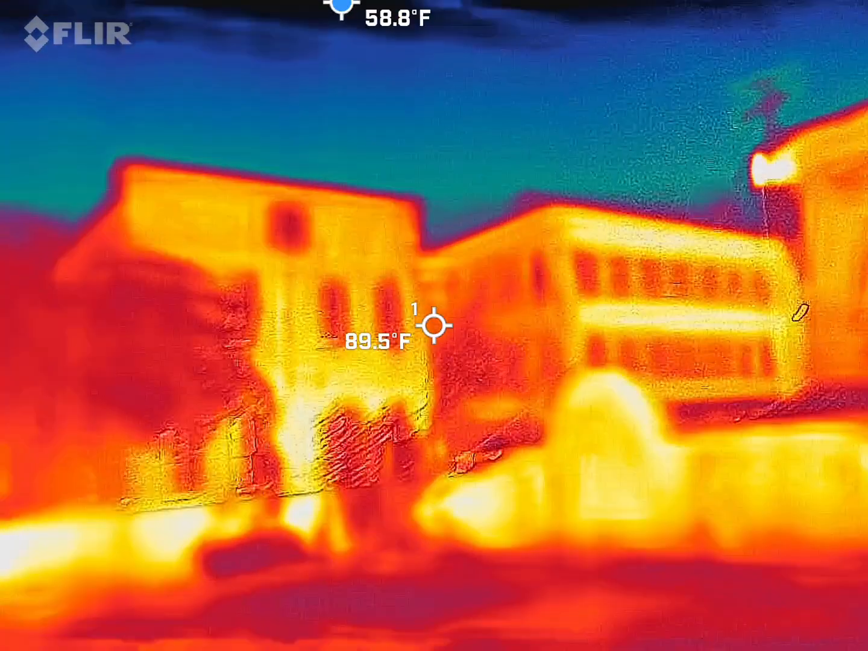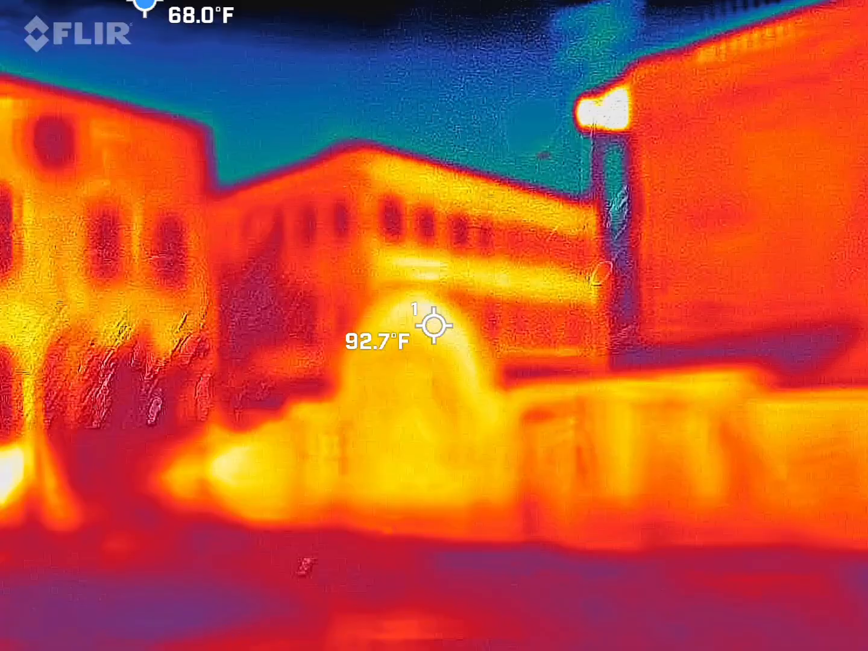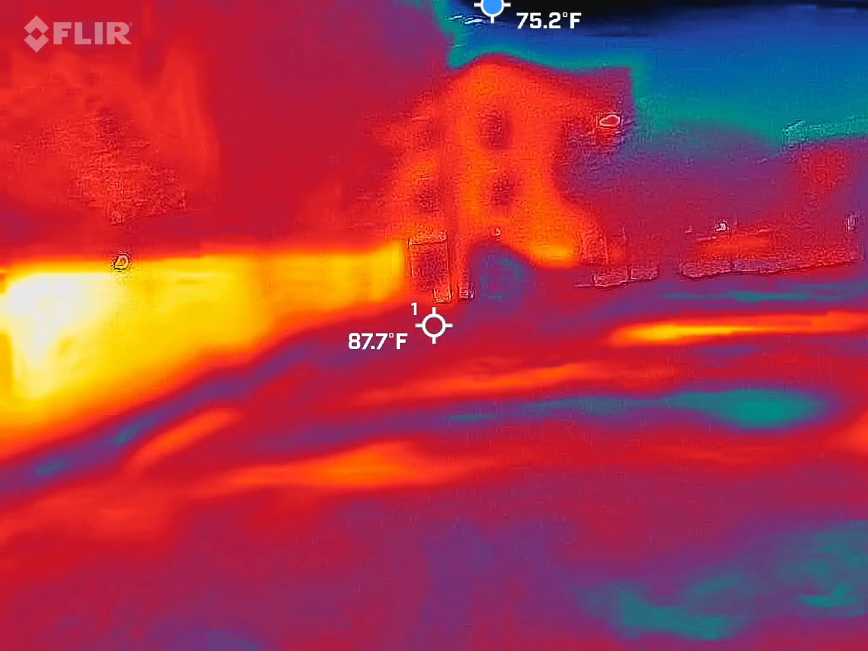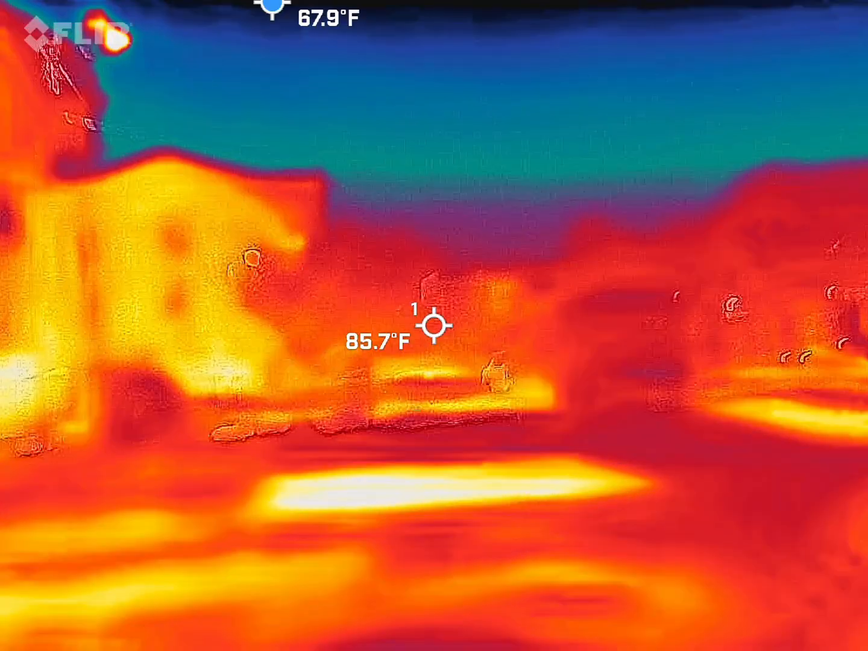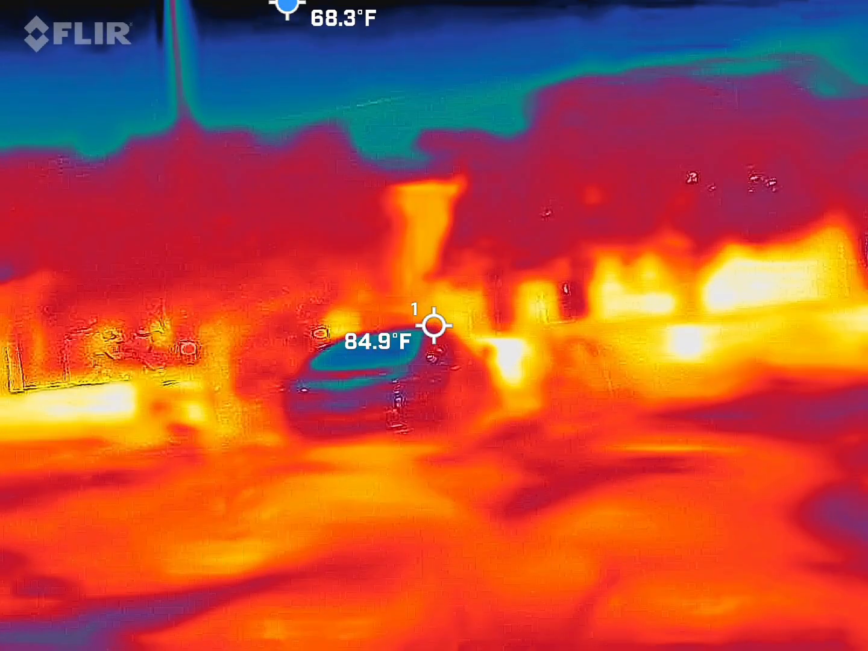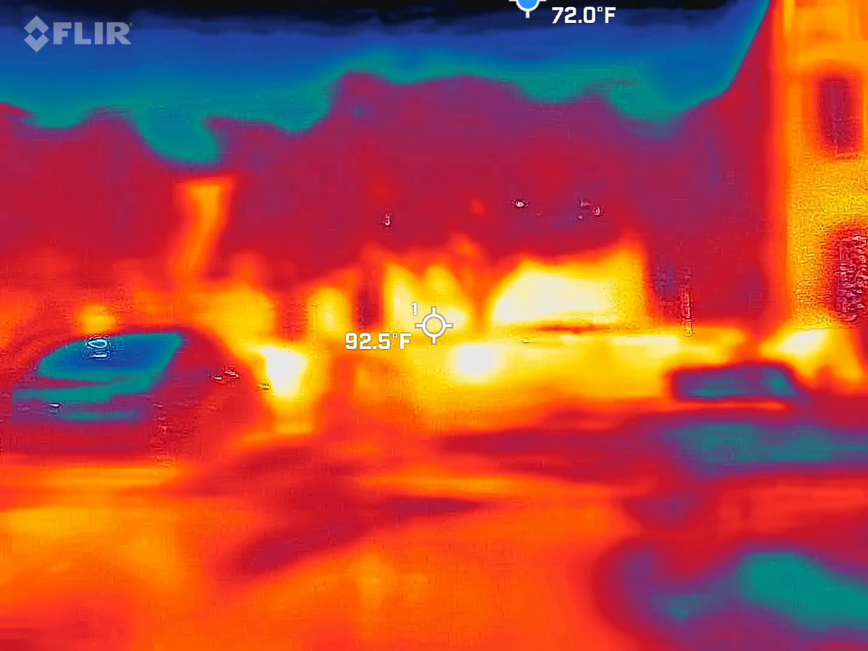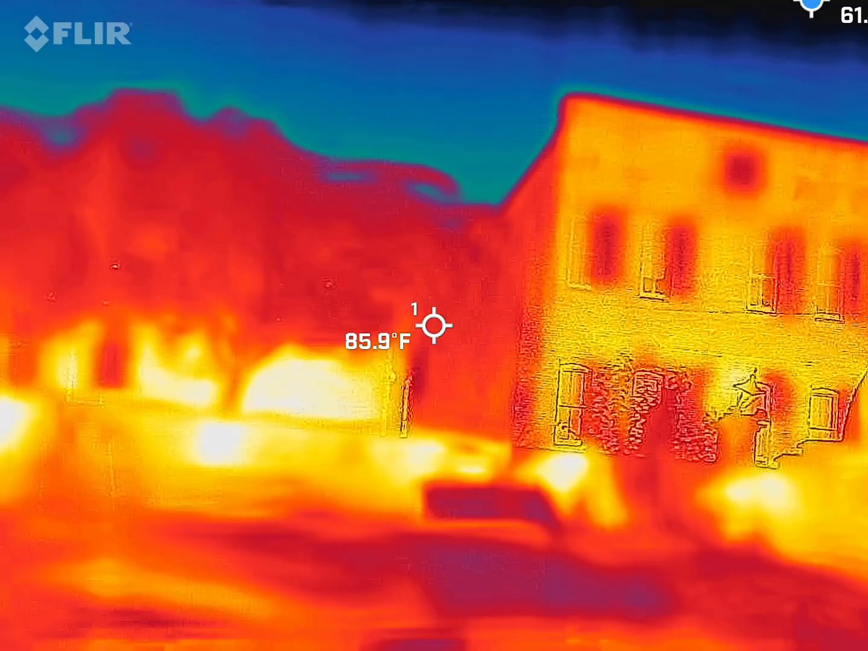I heard the number 24. I heard 435. Maybe when I heard it falling down. When I heard falling down, I think it was the earthquake.